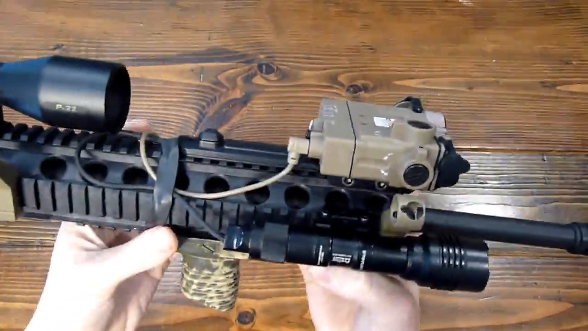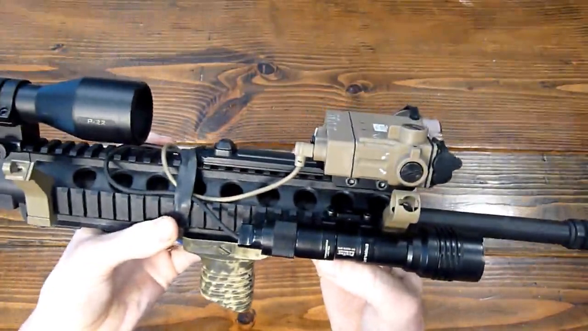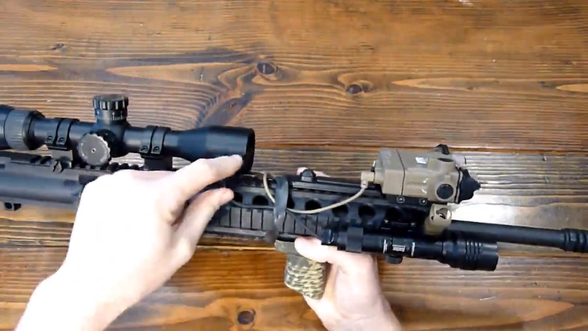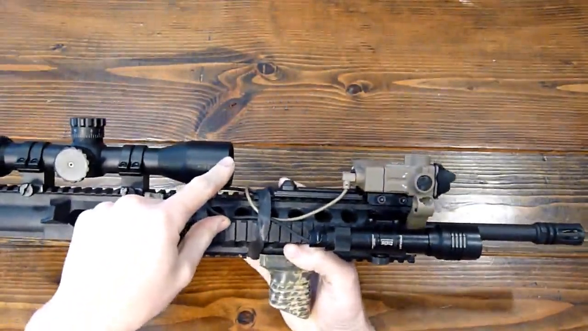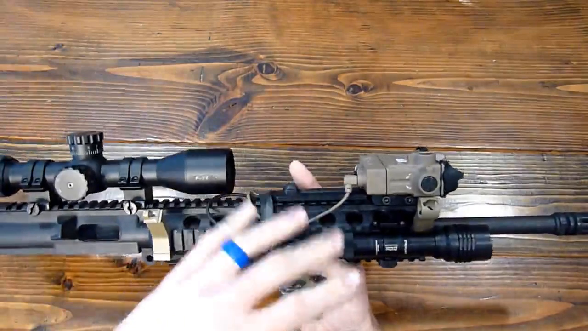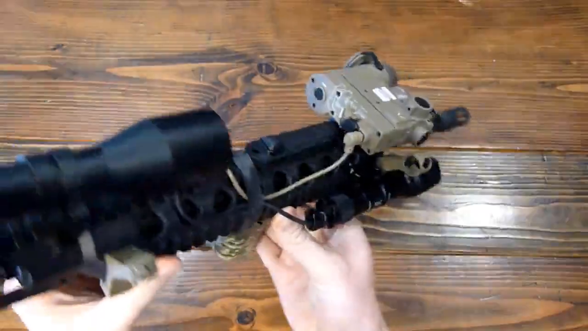First off, I wanted to note how huge this thing is. I did not expect it to be quite this big. If you can see, it covers up 2/3 of my scope. If I had a really high scope mount, I could get over it, but this was way more than I was expecting size-wise. It is a serious chunk.